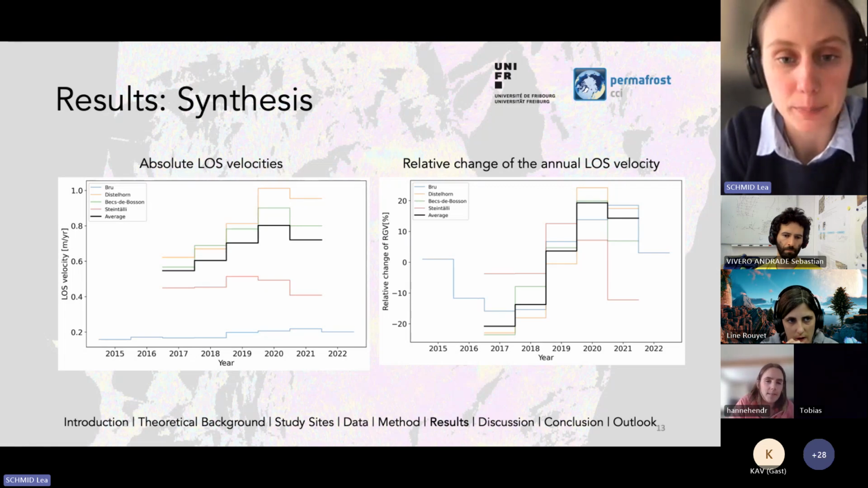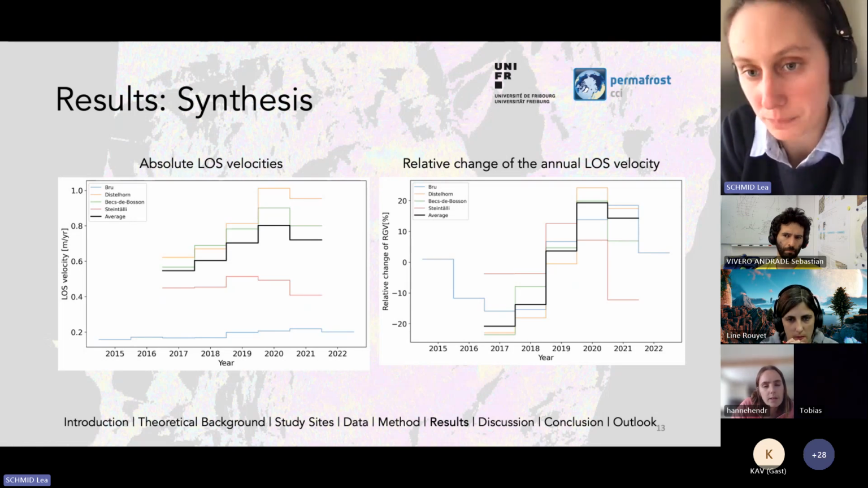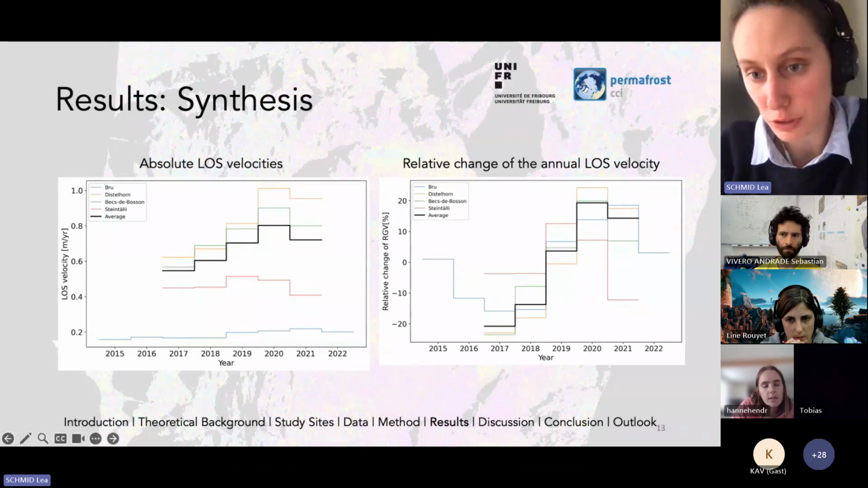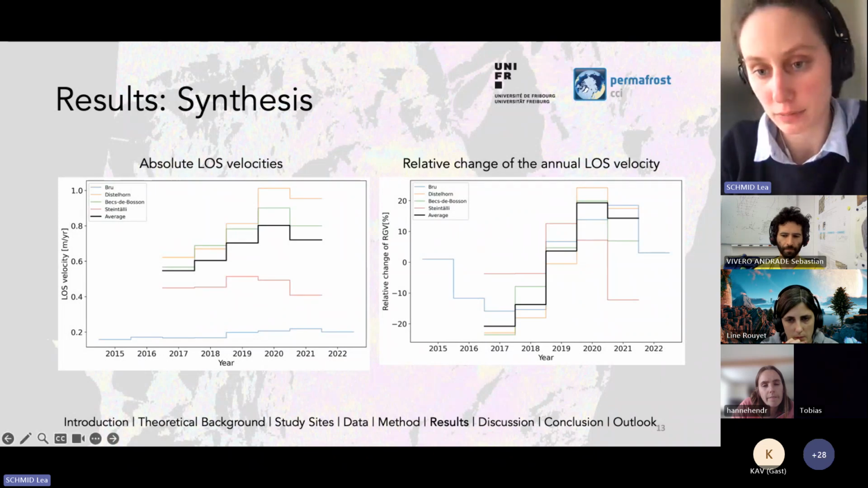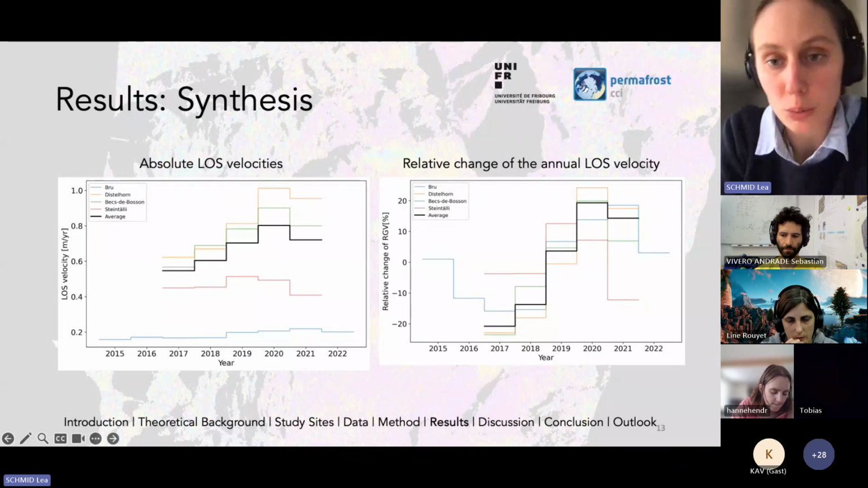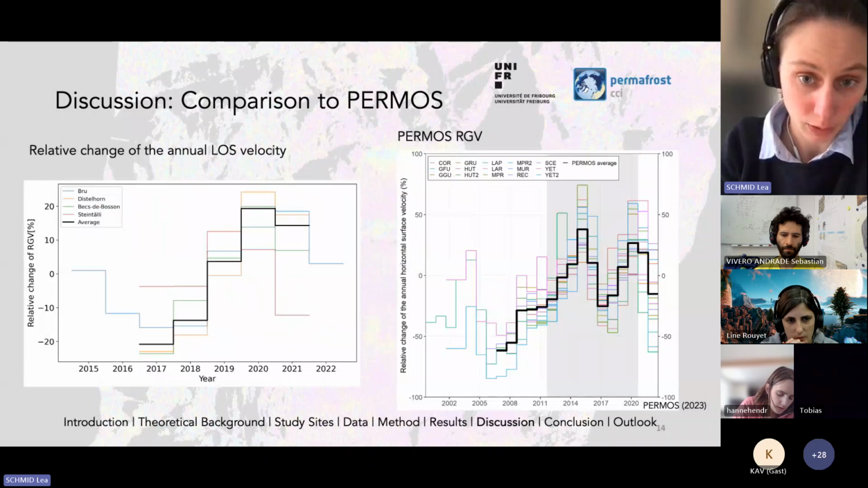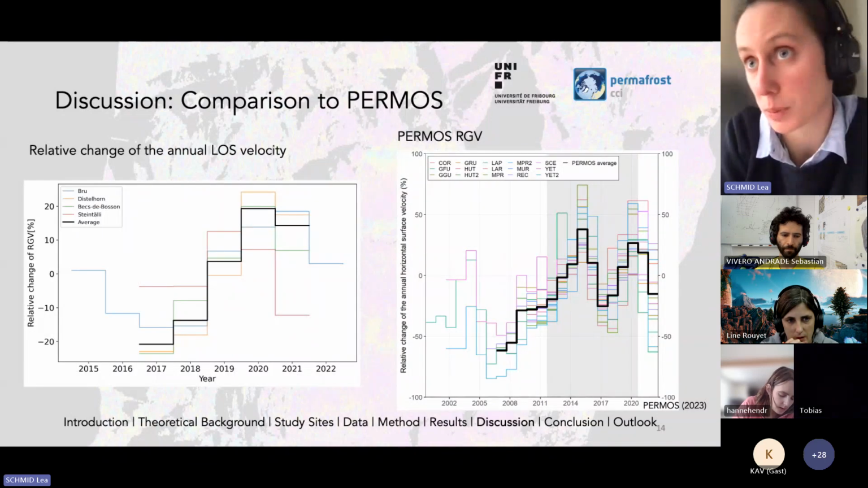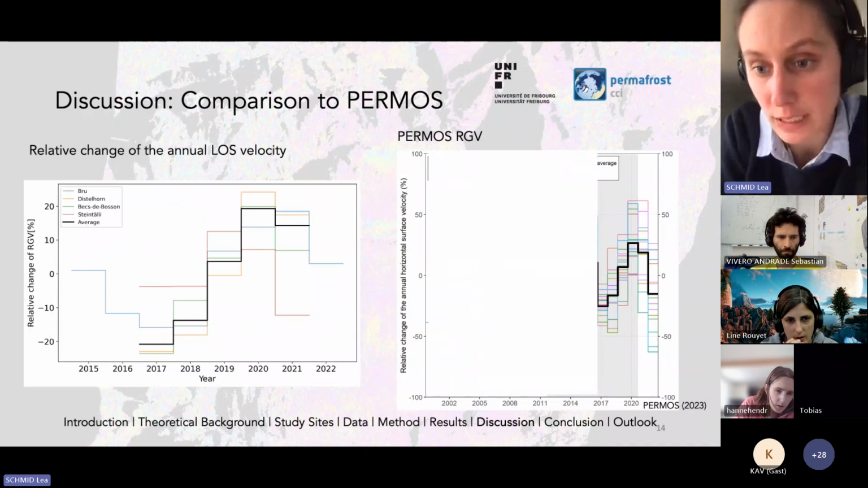If we then compare the relative change of the annual line of sight velocities, we see that basically 3 rock glaciers behave the same way. And I just used the average for those 3 rock glaciers. I did not include Steintelli, which you can clearly see has a clear deviation from the other 3 time series. Now, if we compare this relative change of the annual line of sight velocity to what Permos, which is a Swiss permafrost monitoring network, has found, and if you just look at this part here, we see that the curve looks pretty much similar.